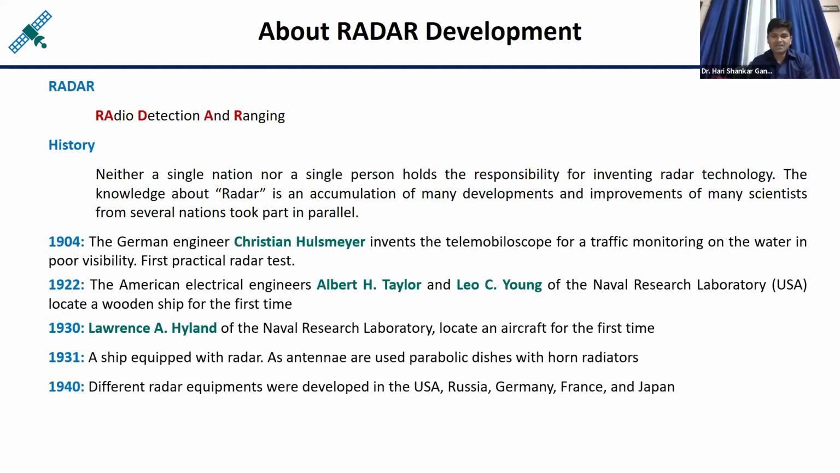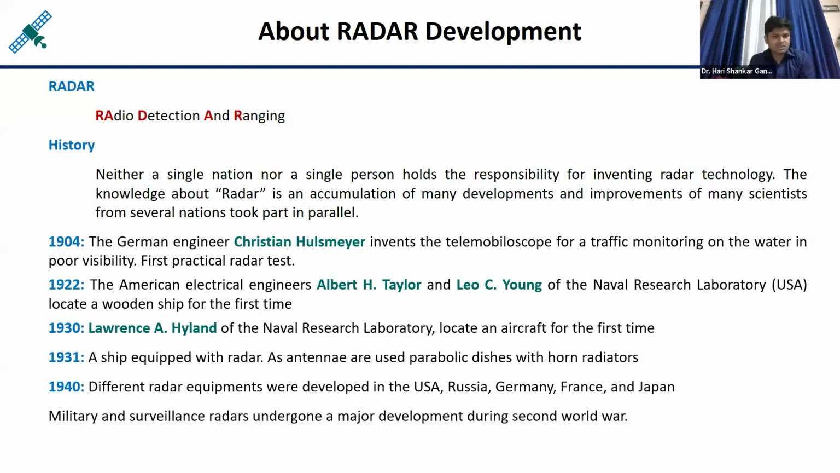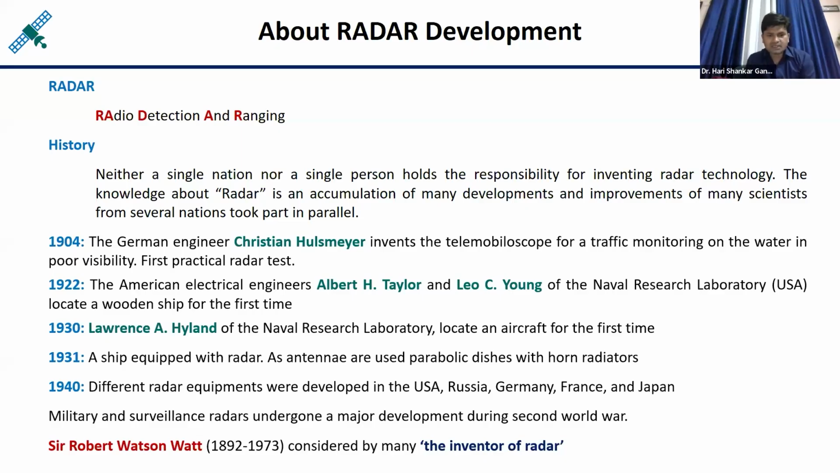So the major objective of radar development in those days was how we can fight the enemies, and how we can track the movement of the enemies through radar devices. So the major use of radars was at the time of the Second World War. The main focus was military and surveillance radar development, especially in the Second World War. And now, Sir Robert Watson-Watt is considered the inventor of the radar.